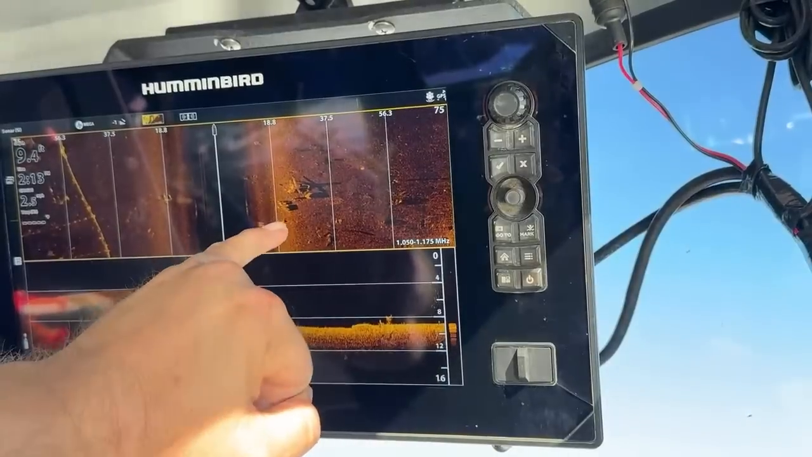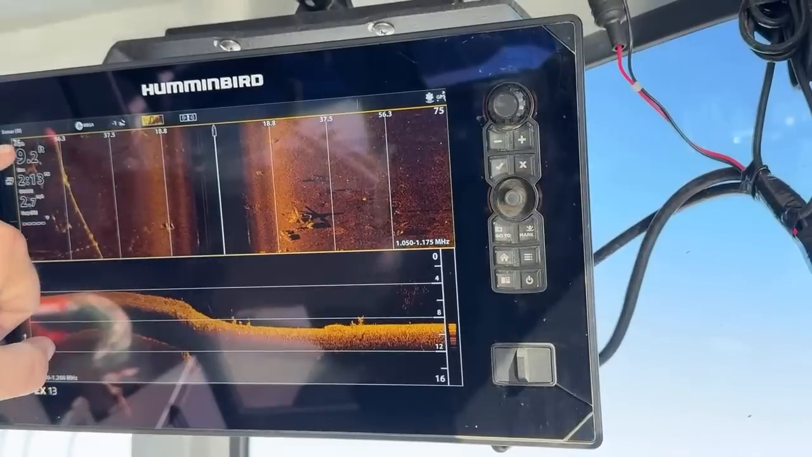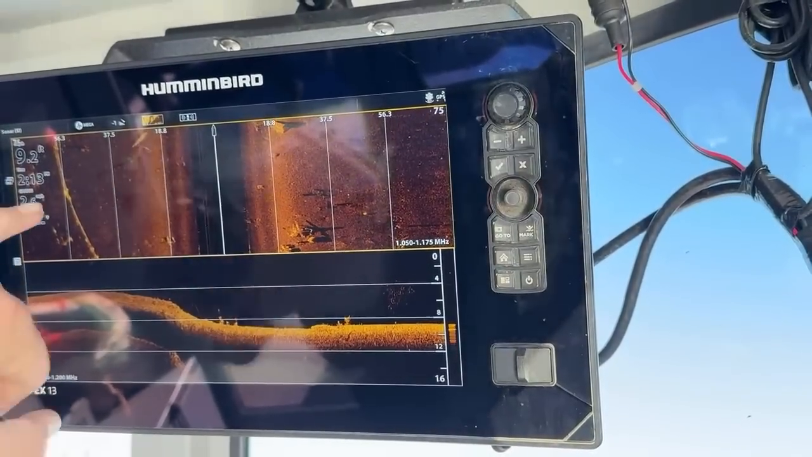Now all of this is a whole bunch of debris from the docks. And on the left, you see that line. That is also part of the dock.